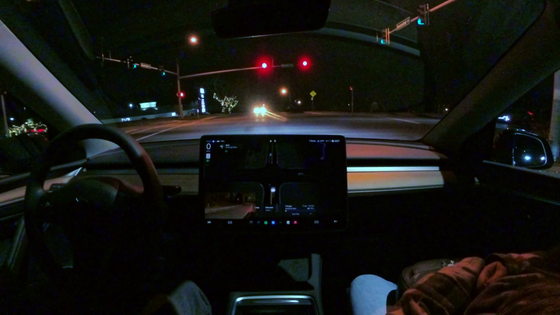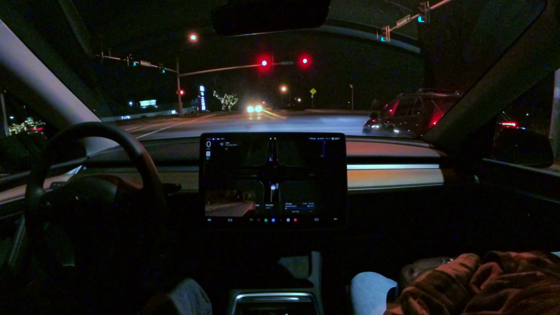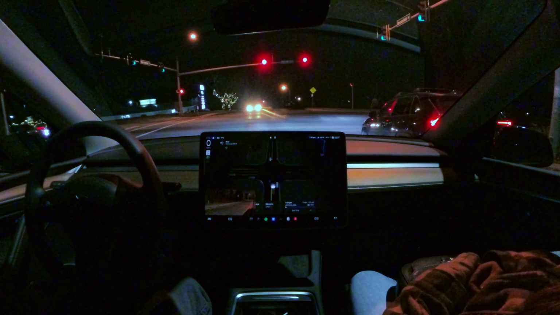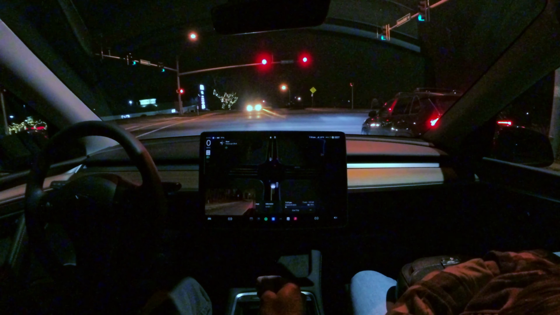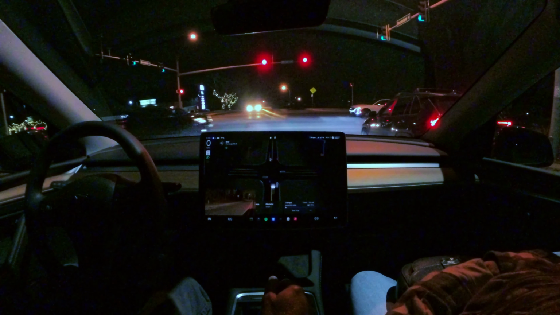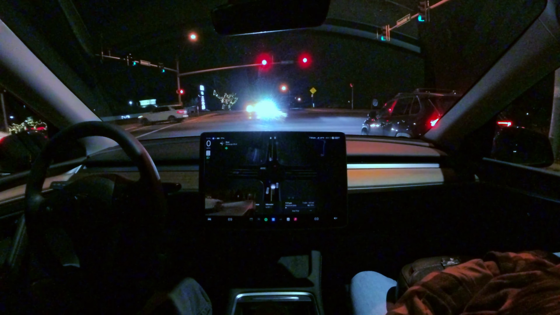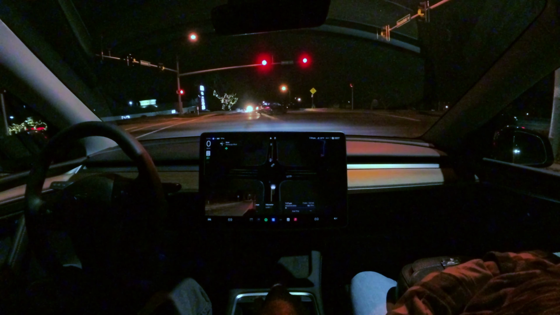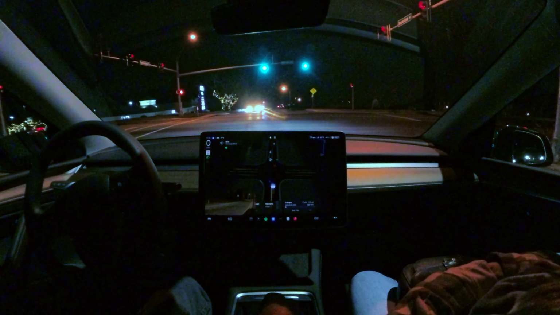And of course, we're working toward unsupervised for things like rideshare and robotaxi. To get to that point, Tesla wisely gave the drivers access to this feature as it's in development as a supervised full self-driving feature, so that they could make use of the driving recordings and the data that's captured when you use that feature.